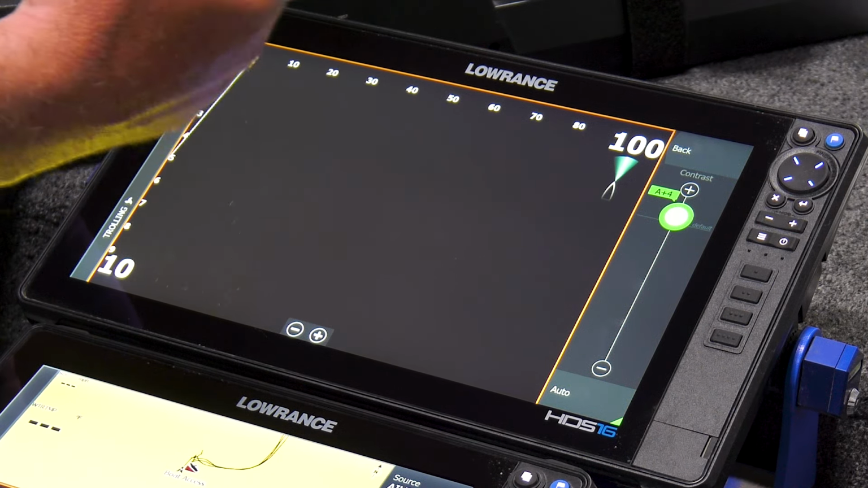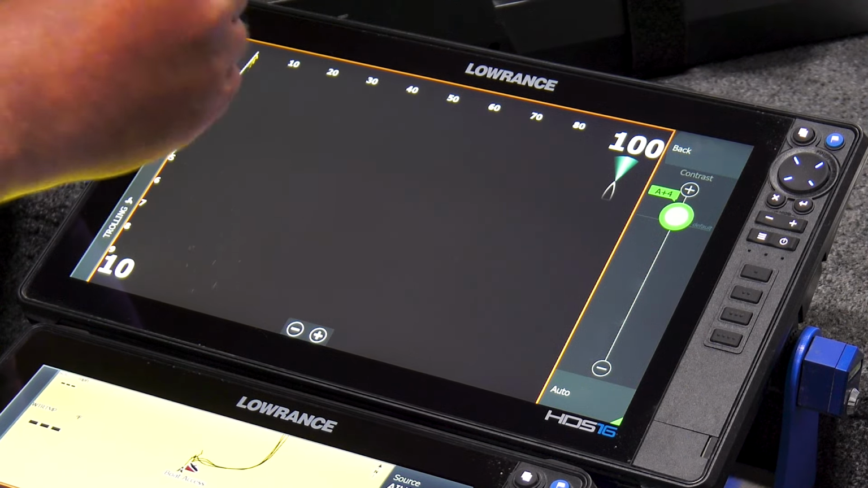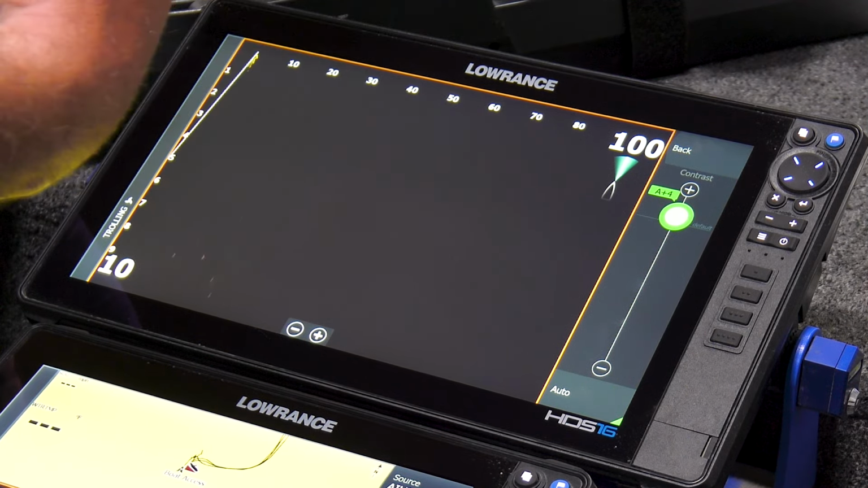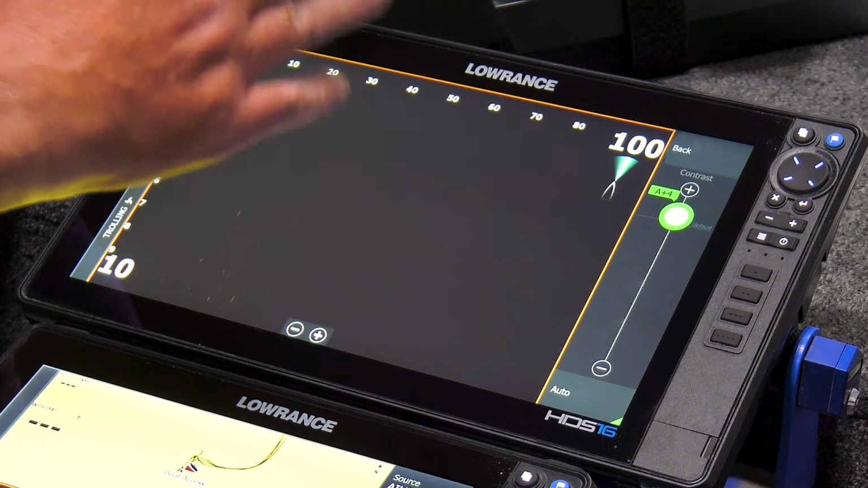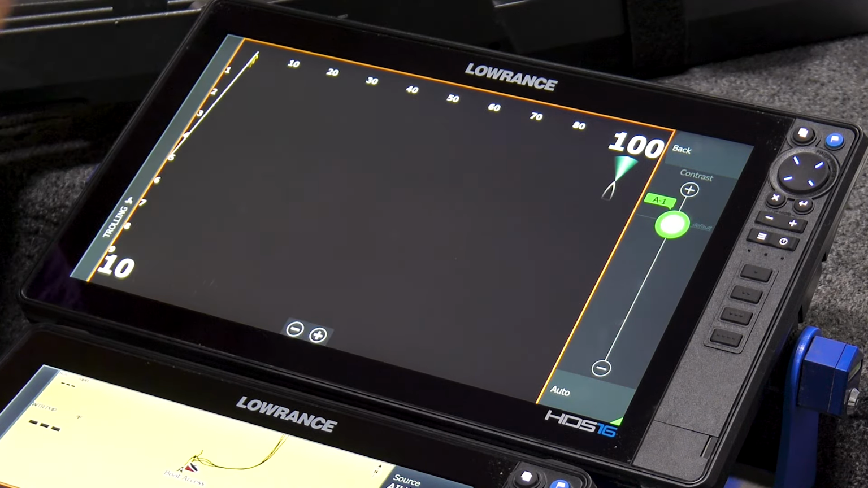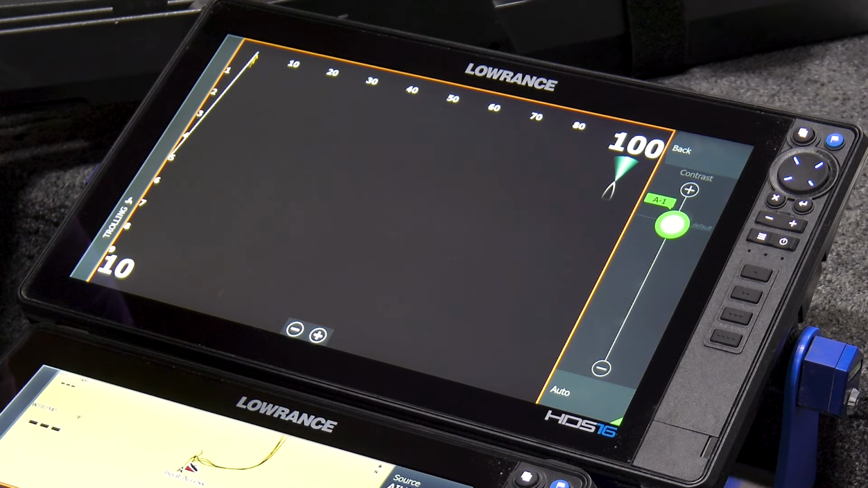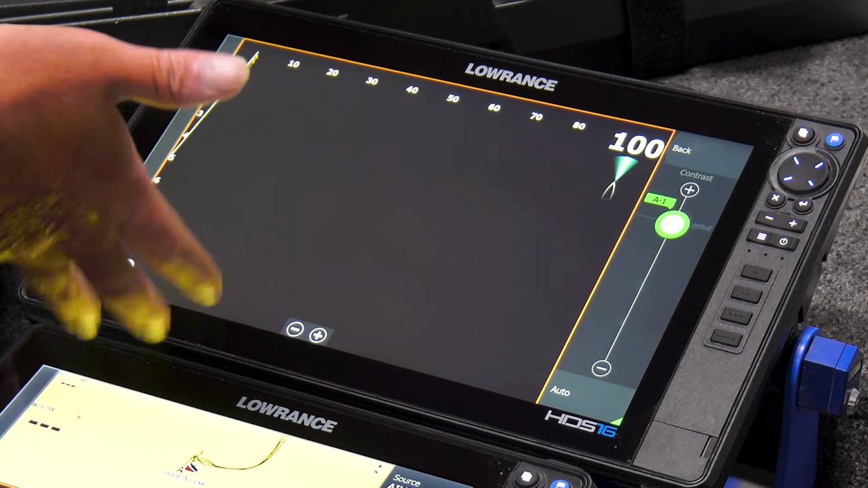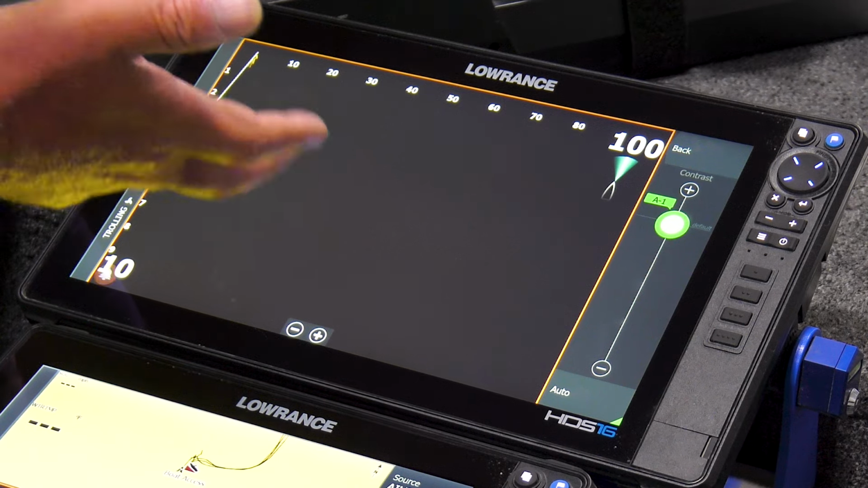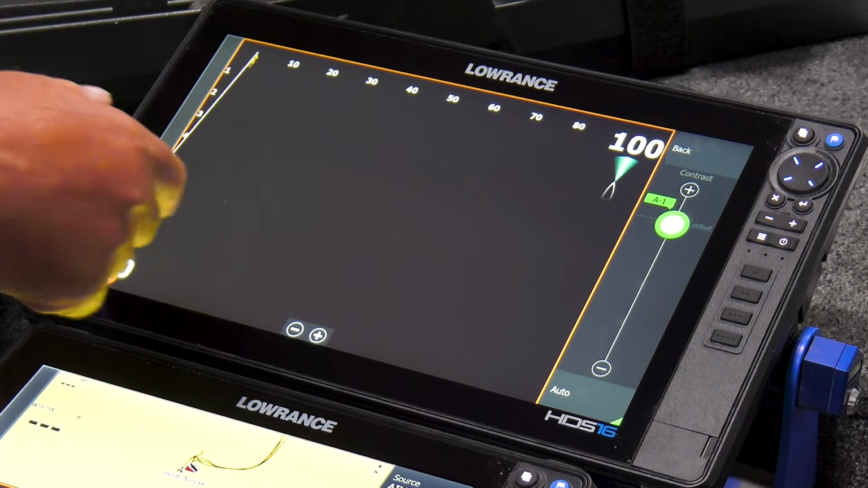And what I find is by keeping my contrast as low as possible, if it is a big bright mark, it's a big fish. And so for me, it's easier to distinguish the size of fish by keeping my contrast low. And so a lot of times I'll knock that down depending on the water clarity. If you have clear water, you can obviously bump it up. Stained water, turbid water, algae blooms, knock it down. If you have a lot of weeds, knock that down.